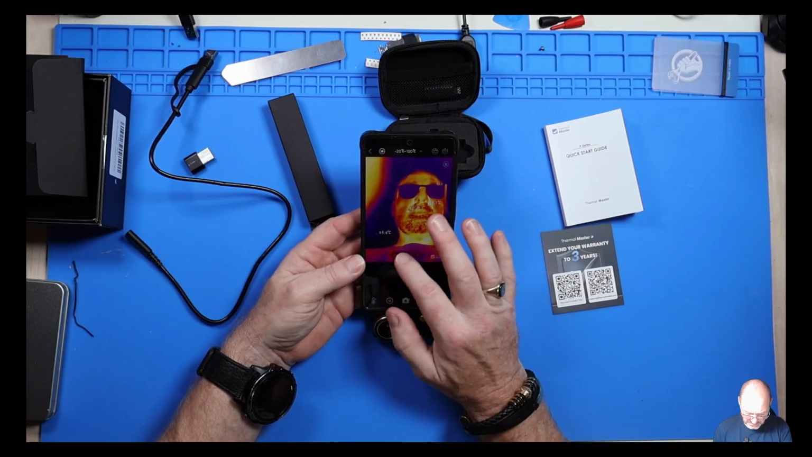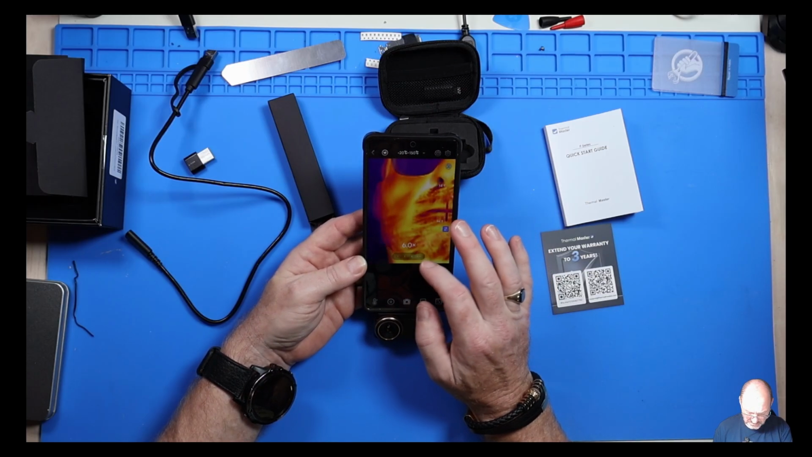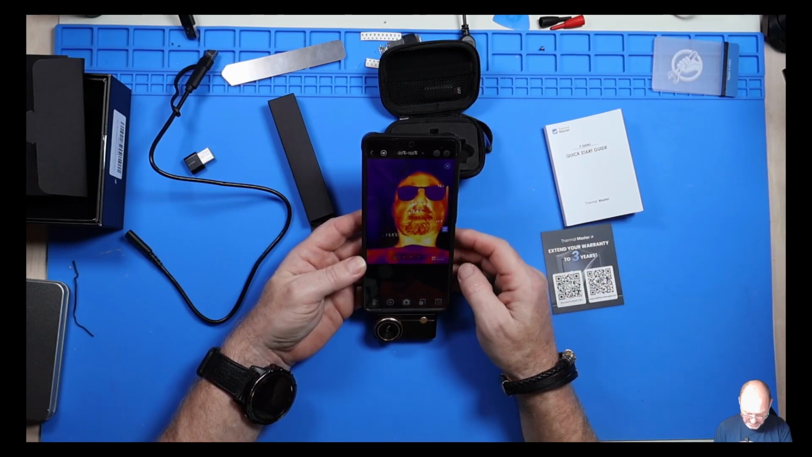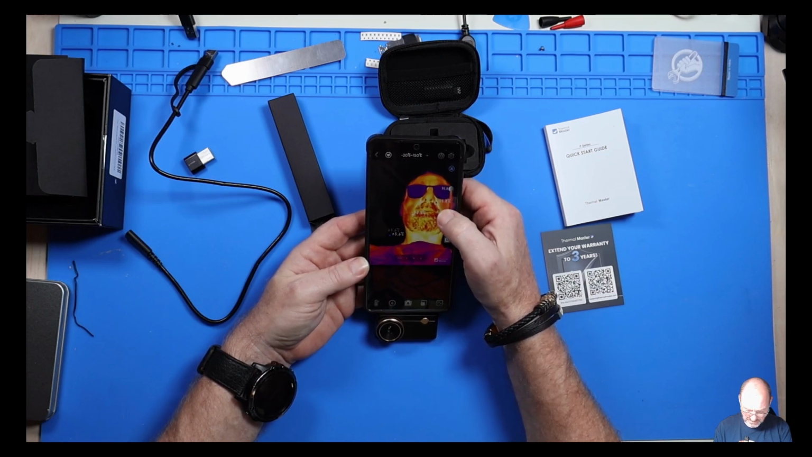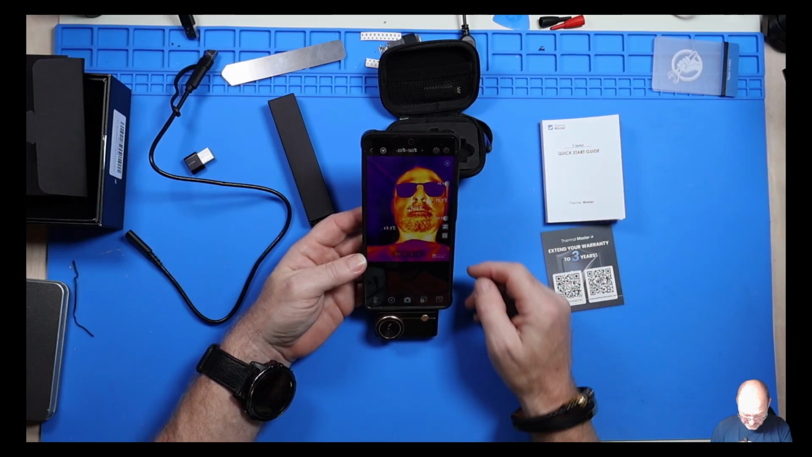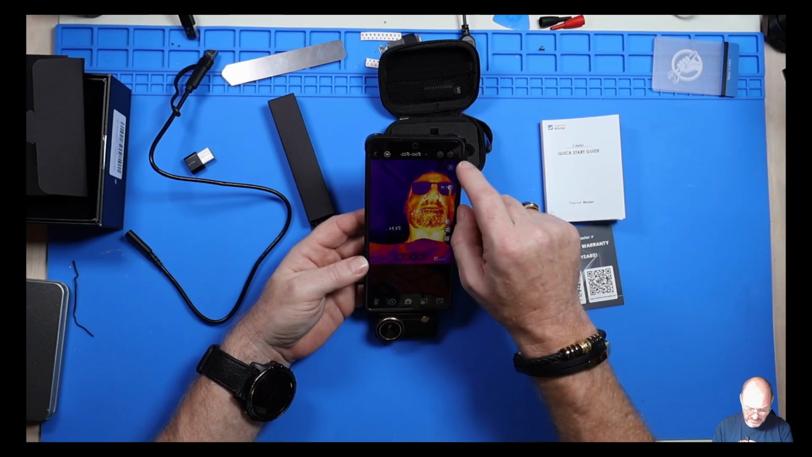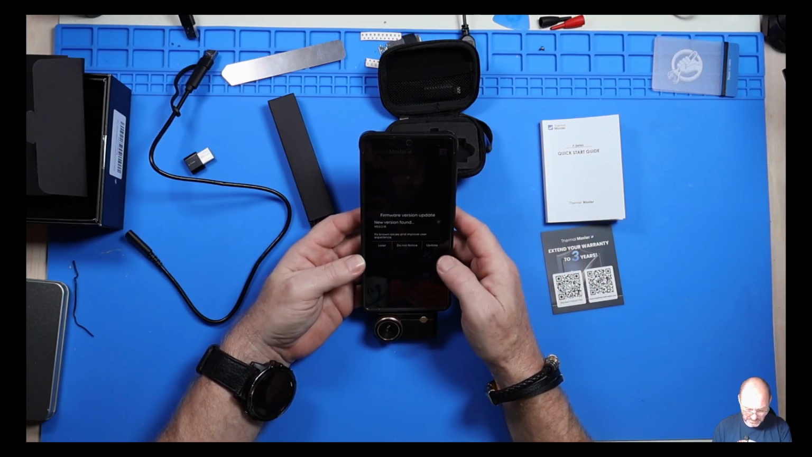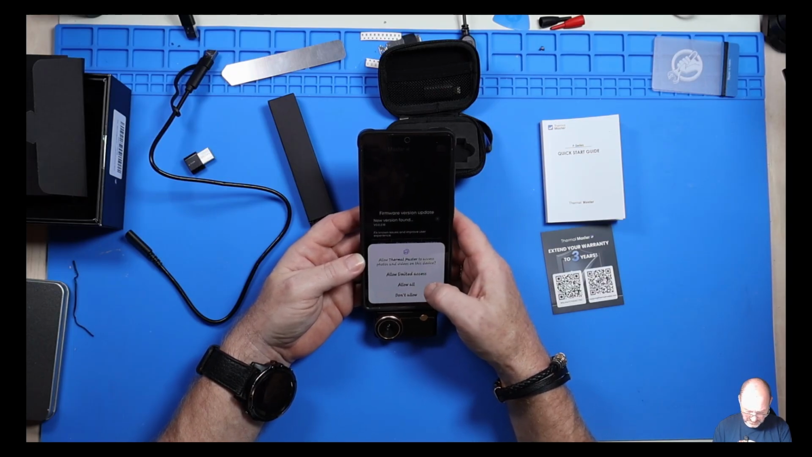So what else have we got here? Oh, there's a digital zoom, which actually is certainly not bad. I think you can adjust the color palette. Yeah, the sensitivity here. I haven't read the manual, so you have to bear with me. You can, yeah, firmware update, new version of firmware. Okay, let's do that then. Okay, let's update it.